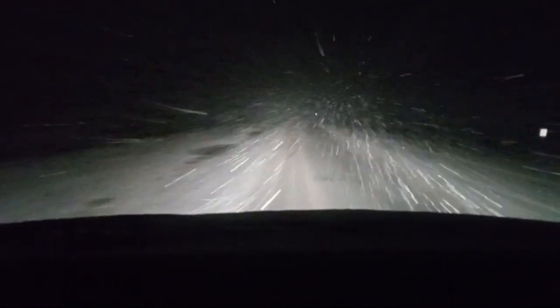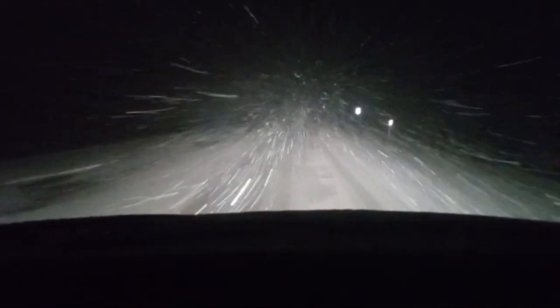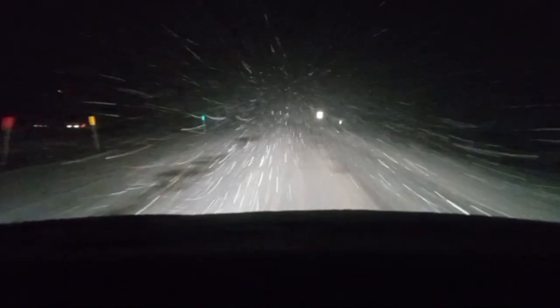So this is why I carry travel bags. This is why I carry water with me. This is why I carry blankets, boots, and everything warm. Food. I make sure my phone is charged up. A lot of times you can't get reception here anyway, but I carry two forms. I carry my headlamp with me and my real bright flashlight. And they've always got fresh batteries in them.